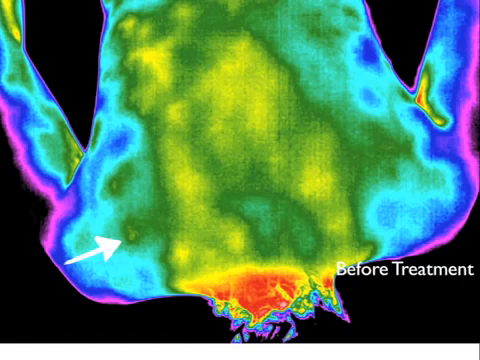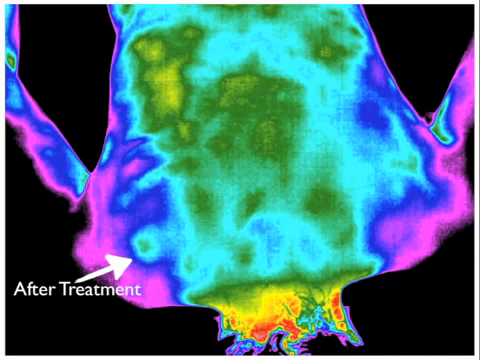Here again, look at the arrow where the point is. This is a before picture. And now look at the surrounding area in purple. You can see how it's made a considerable change in temperature in that area.